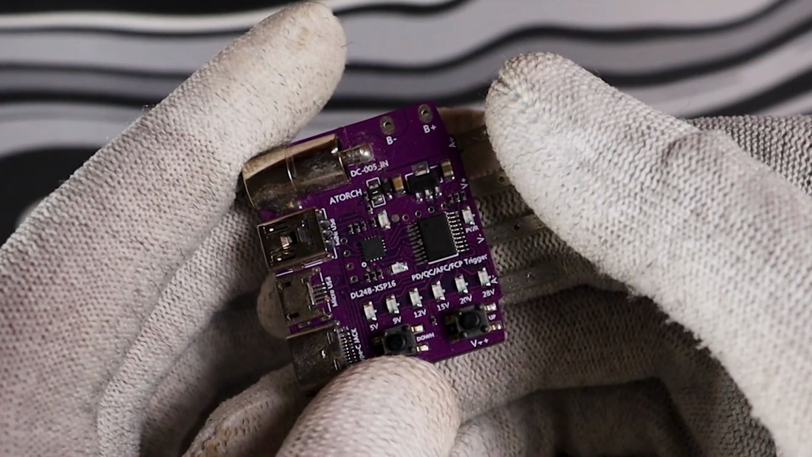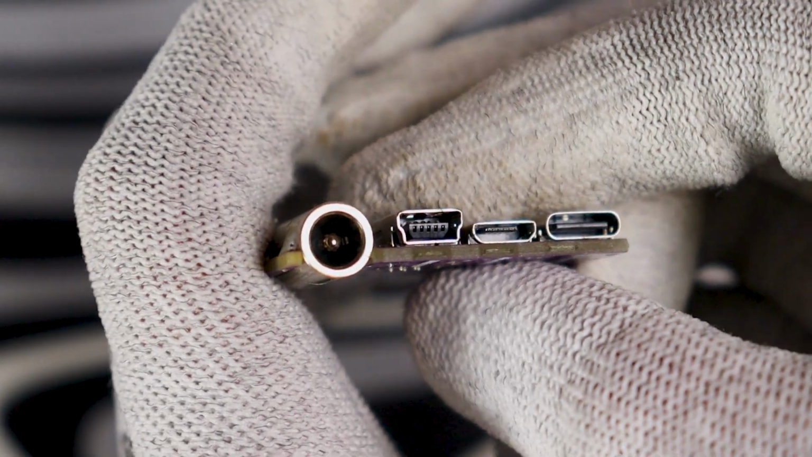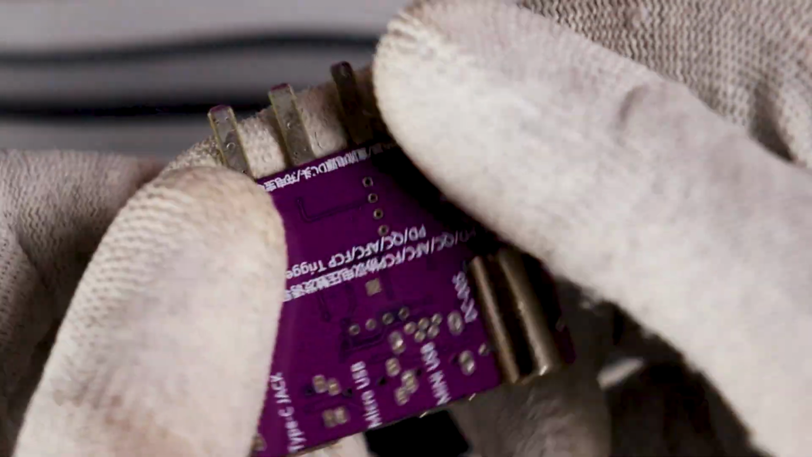Let's get into it. 1.2 by 1.5 inches, barely a third of an inch thick, 7.7 grams. On the input side, barrel jack, mini USB, micro USB, and full-spec USB-C. On the output, heavy-duty spade terminals straight into a bench load.